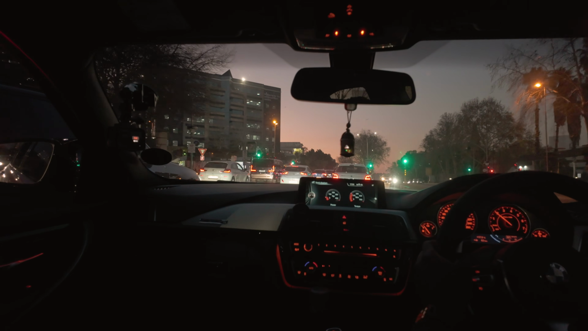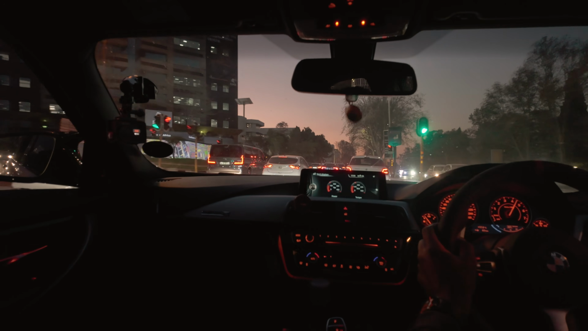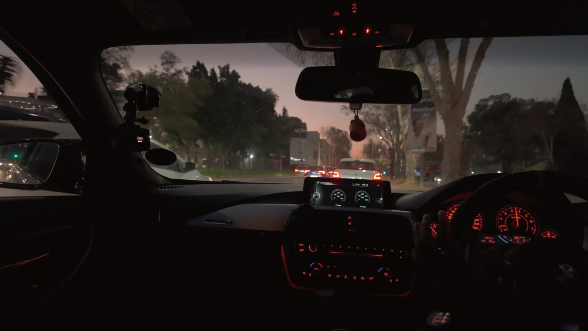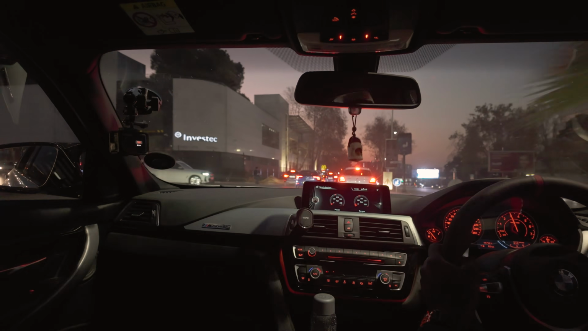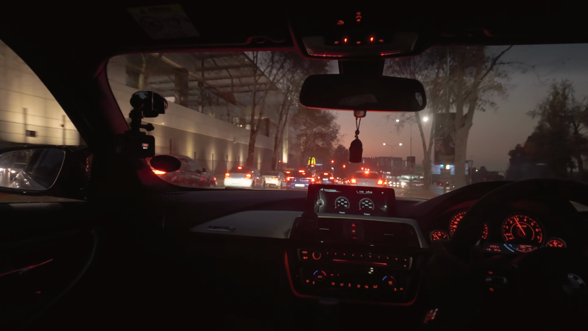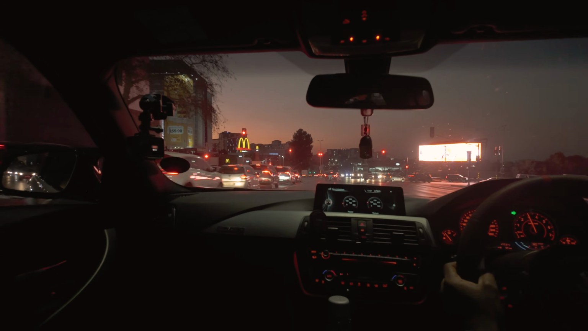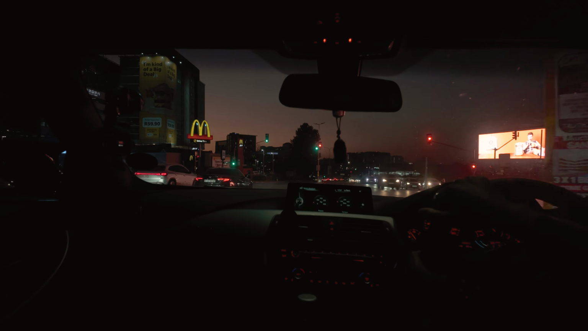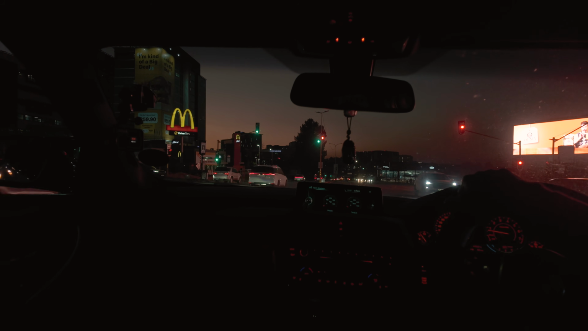Way too much traffic. We're gonna make a U-turn here though.